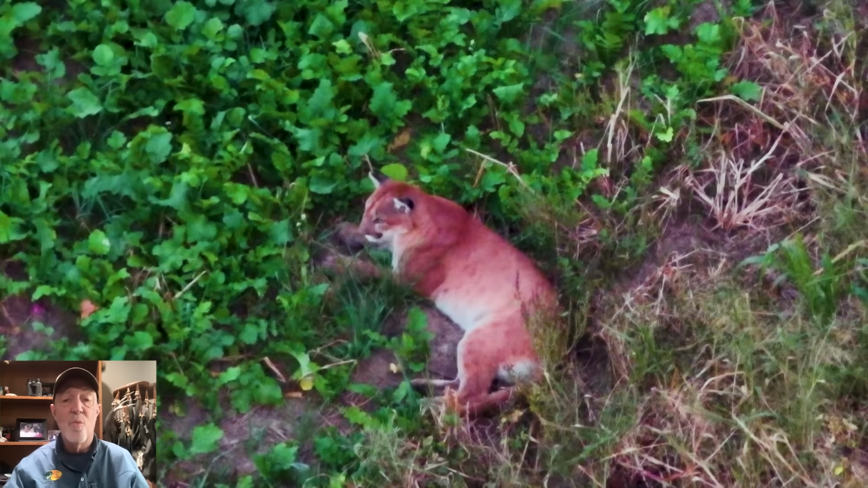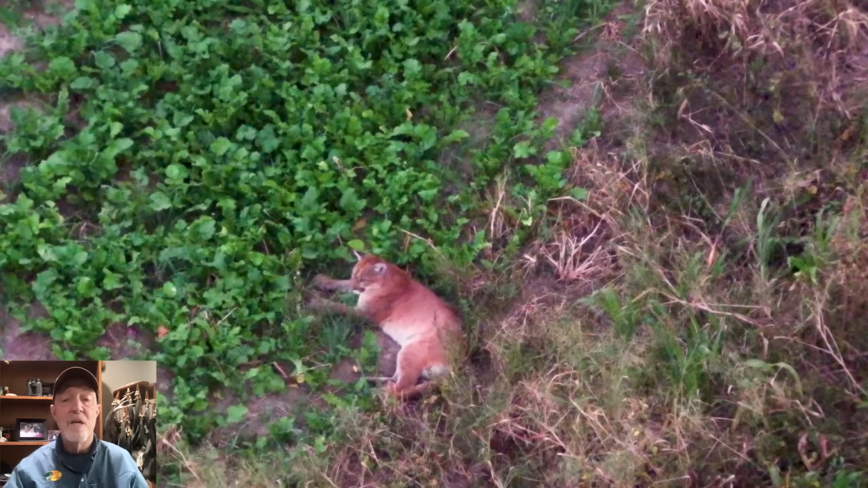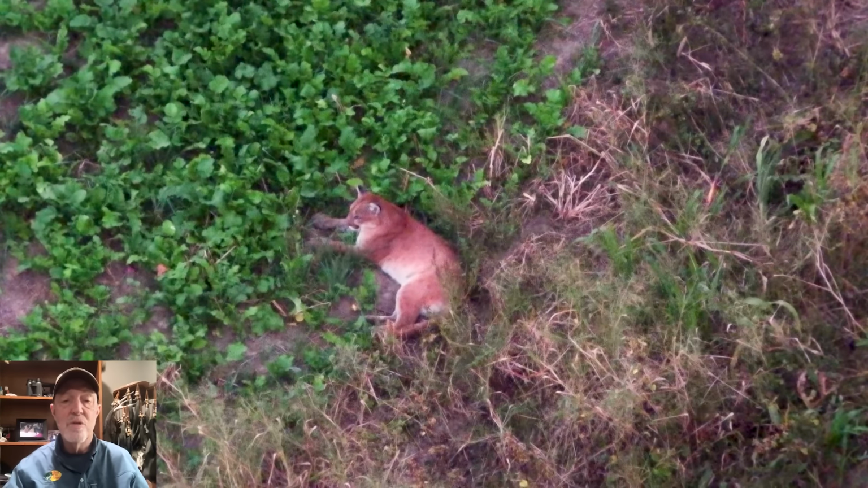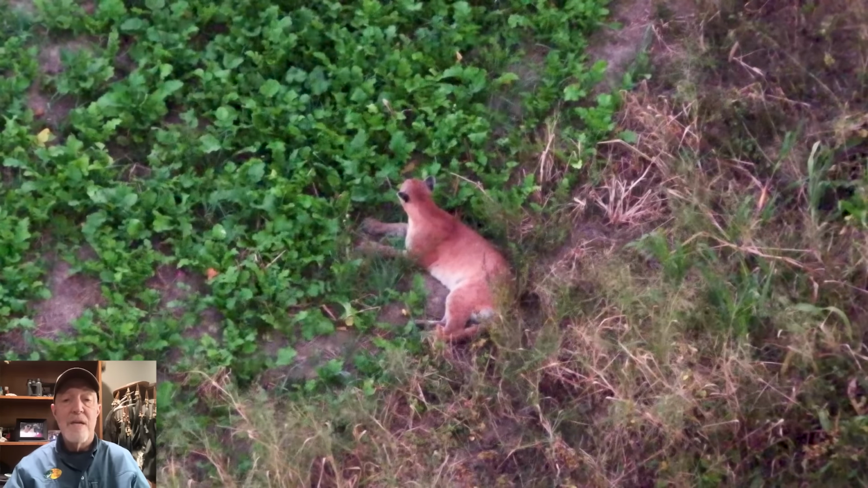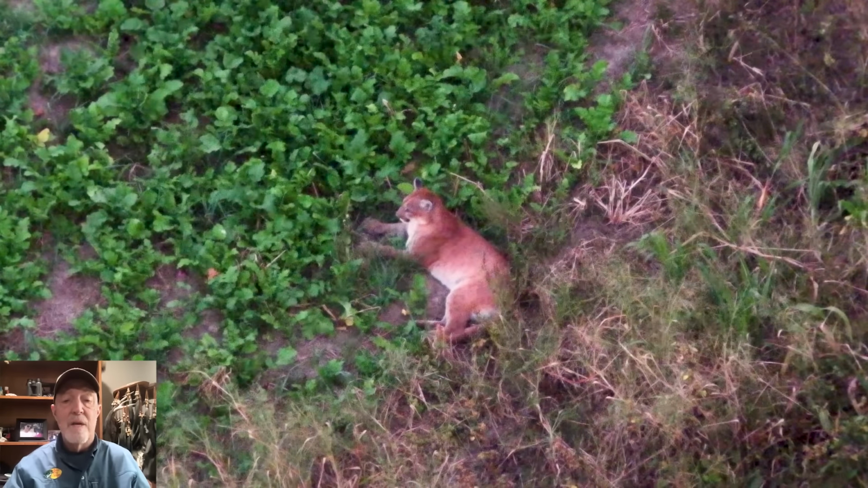You know, cats need, based on Western research, 1 to 2 deer a week. They need to kill 1 to 2 deer a week. They don't eat carrion, they don't eat rotted food like maybe coyotes would. They are big time deer killers. But not all stalks work out. So this cat's gonna get up, start doing some stalking, and man, it's just beautiful looking at this cat.